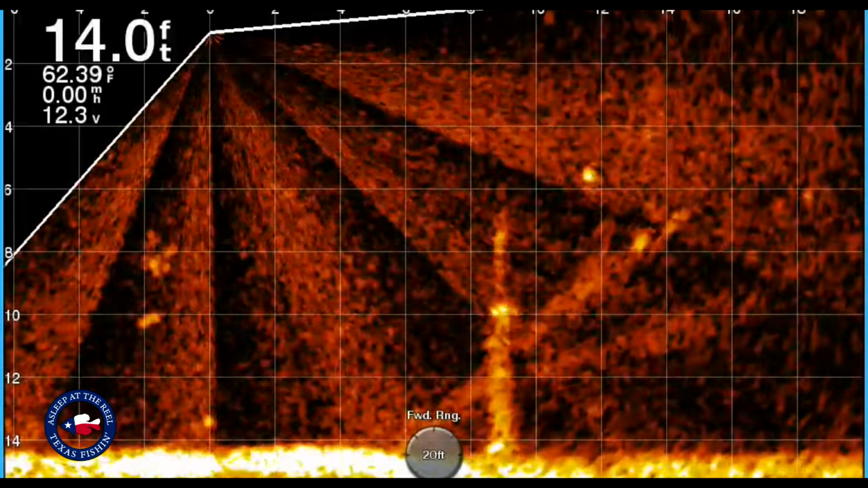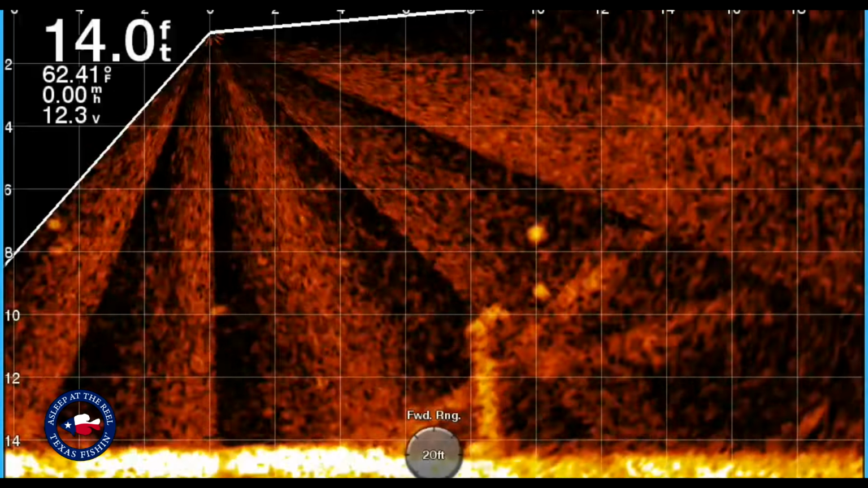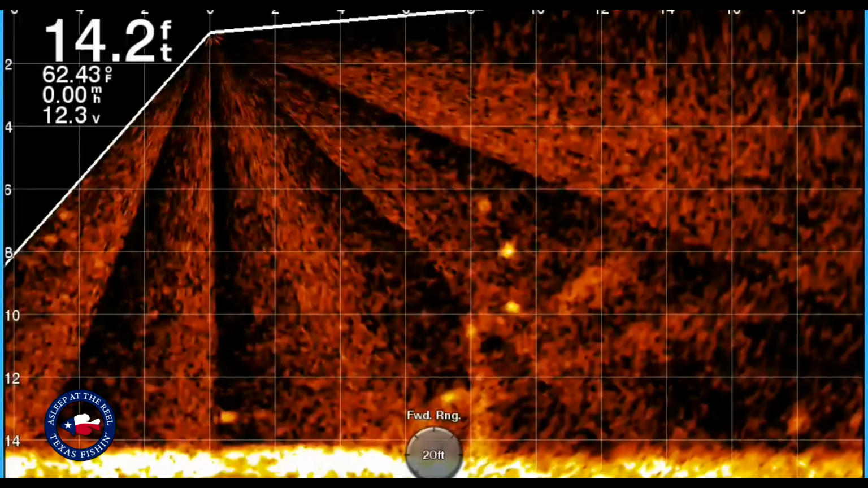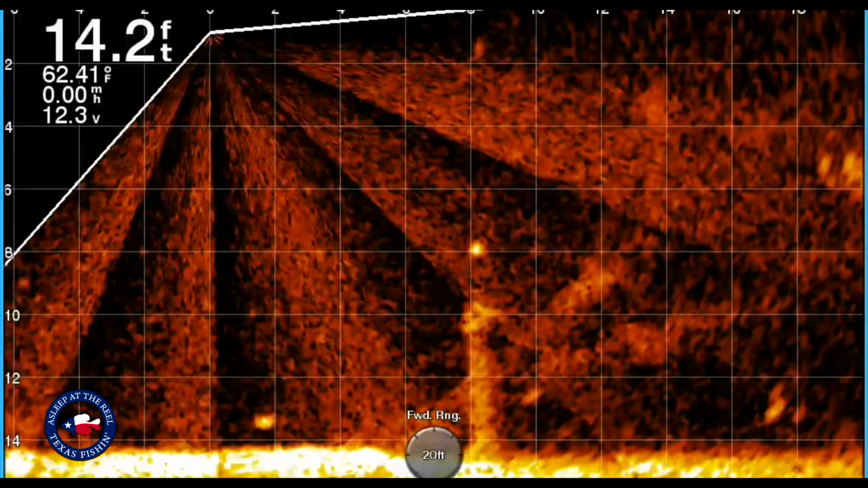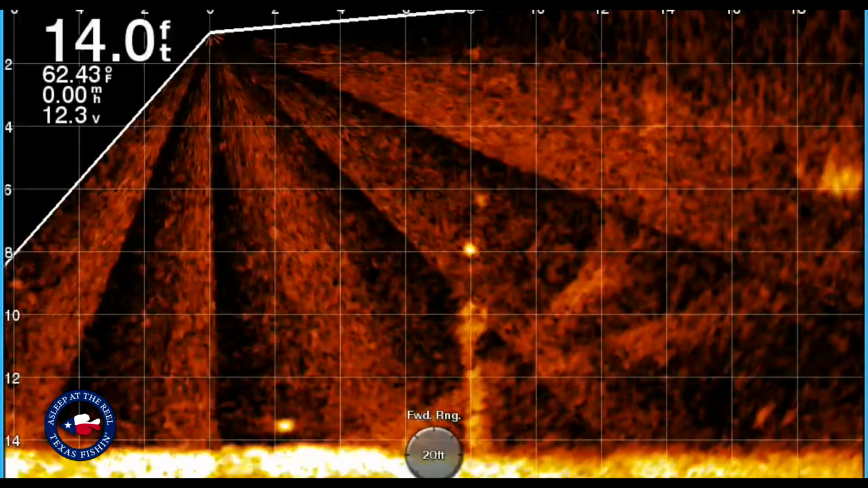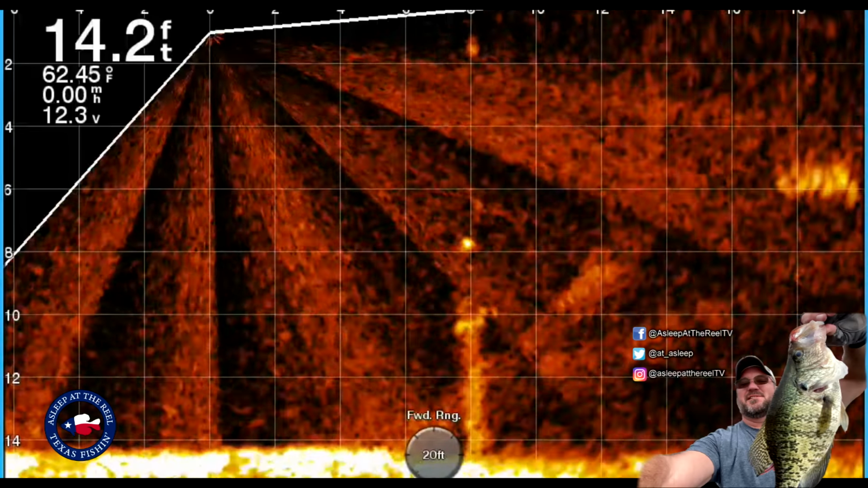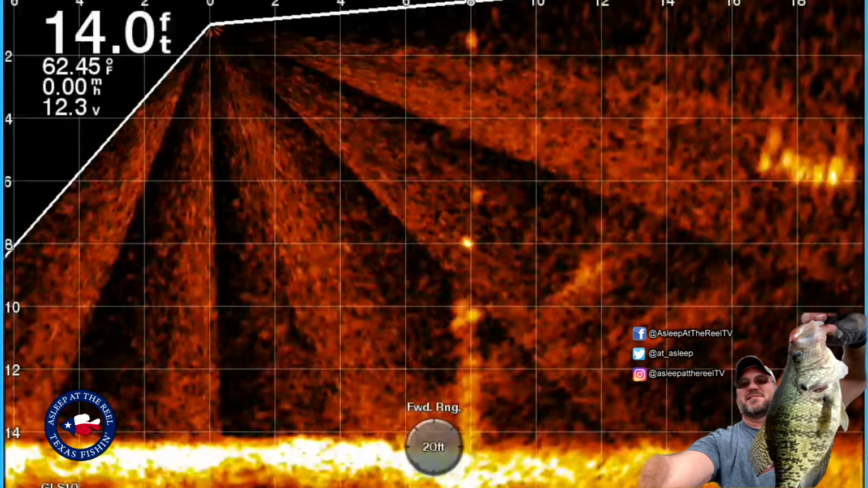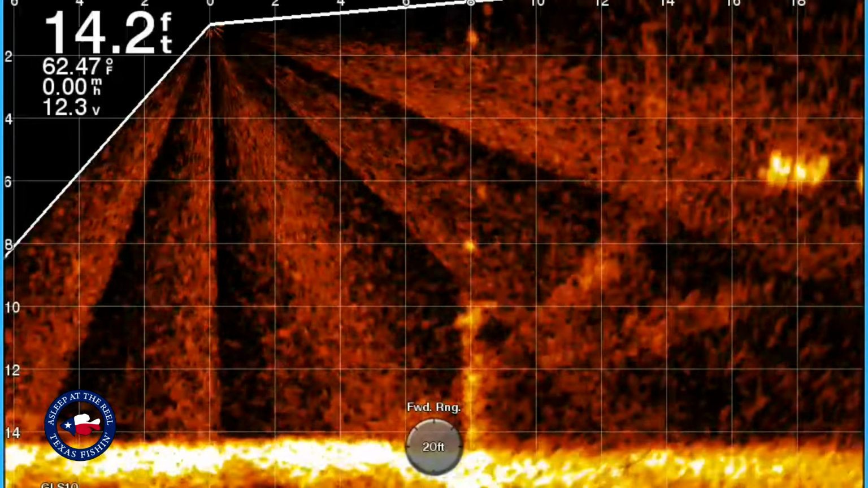So with Livescope, as you can see right here, I'm on a stump. I'm going to come down and try to hit that fish right there, smack in the middle of the tree stump. So this is where people think you just get out there and you catch them. Well, this is a prime example of, well, they don't always bite. In this particular video, what I'm doing is trying to get right there on that fish.